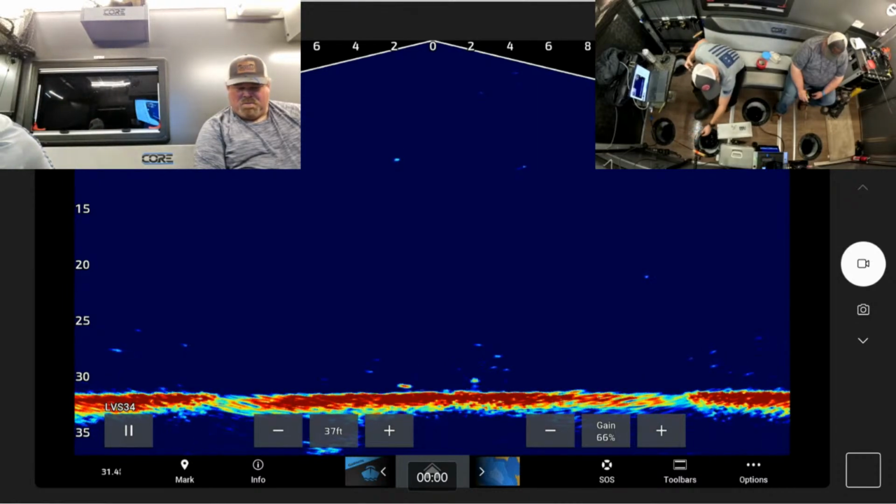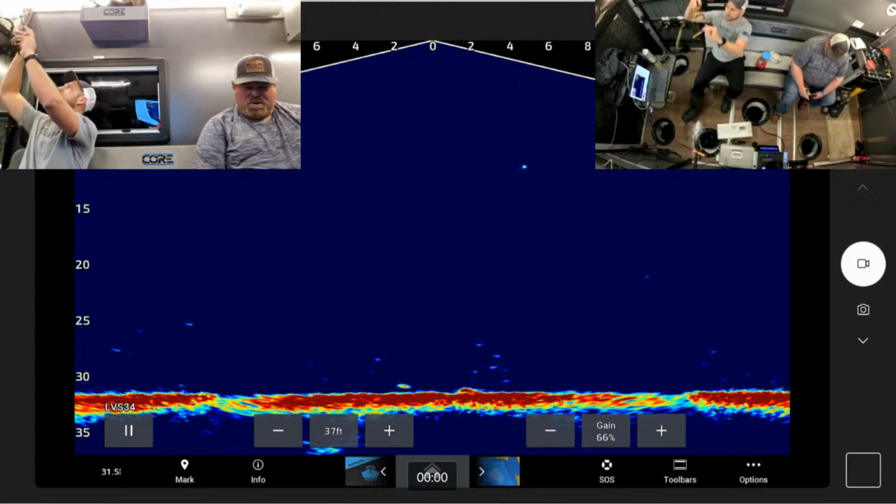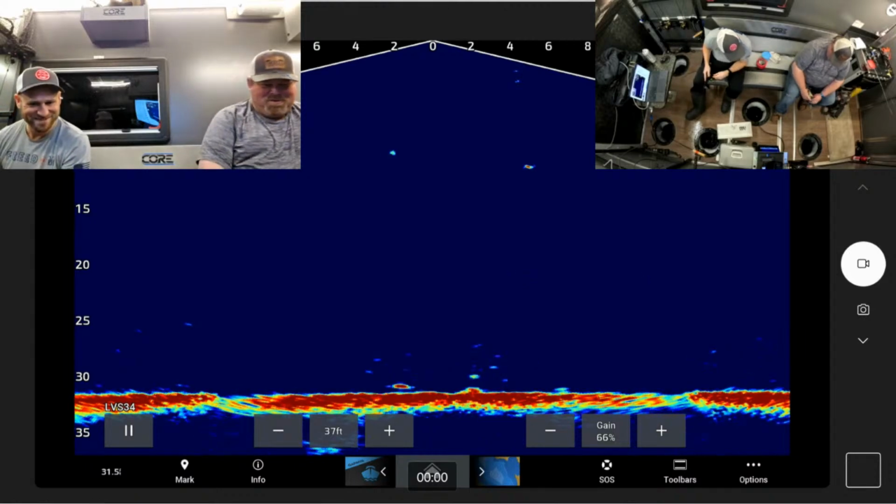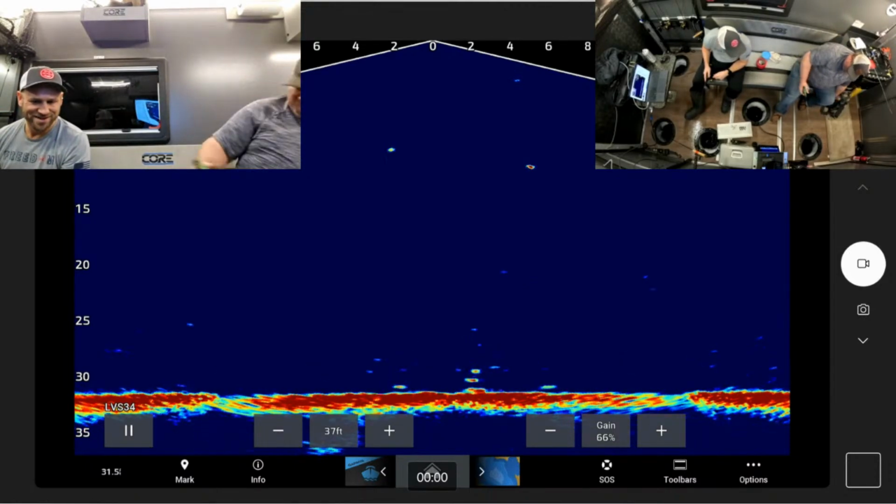You're down on bottom. You're right next to that... Oh, first my bail's open. You didn't. Oh my gosh. I am a mess. Maybe that's a walleye on the bus. Perch, be a 3-inch perch.